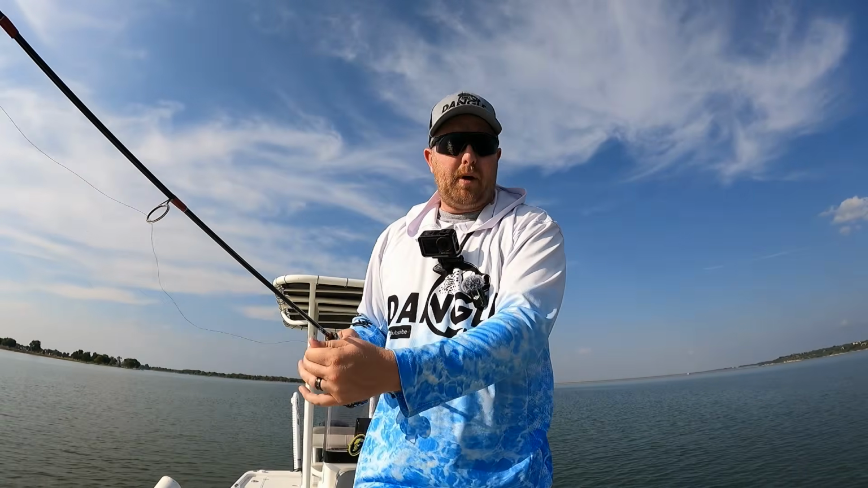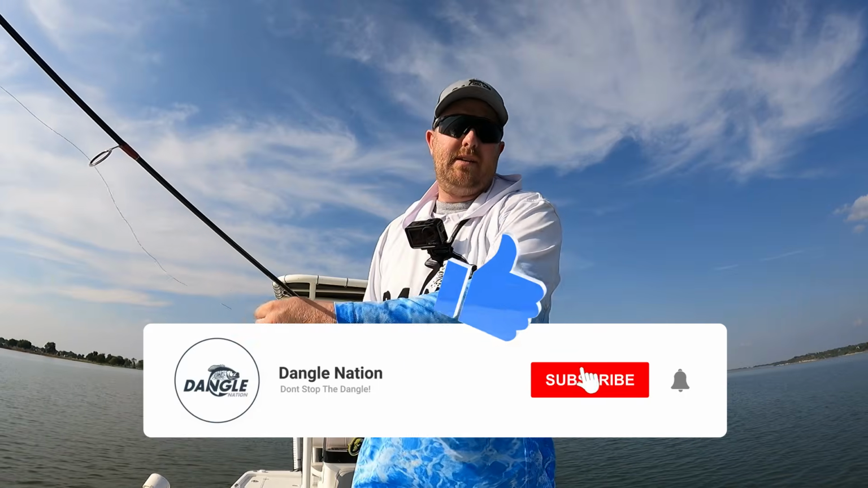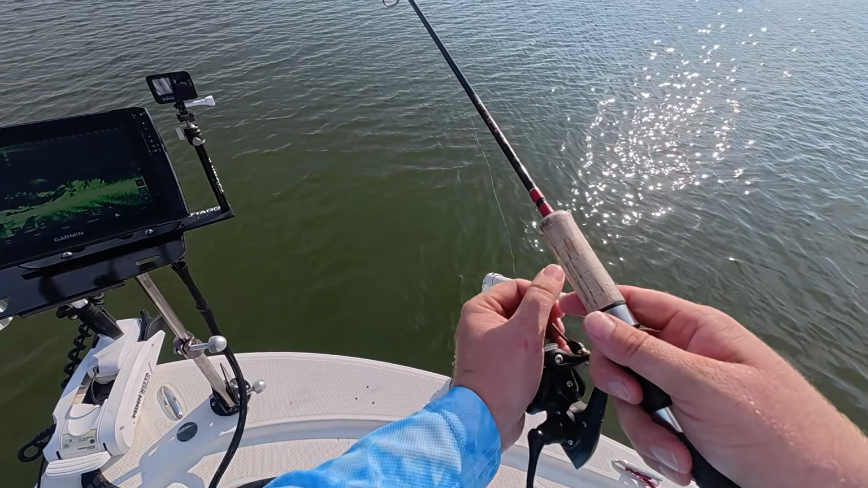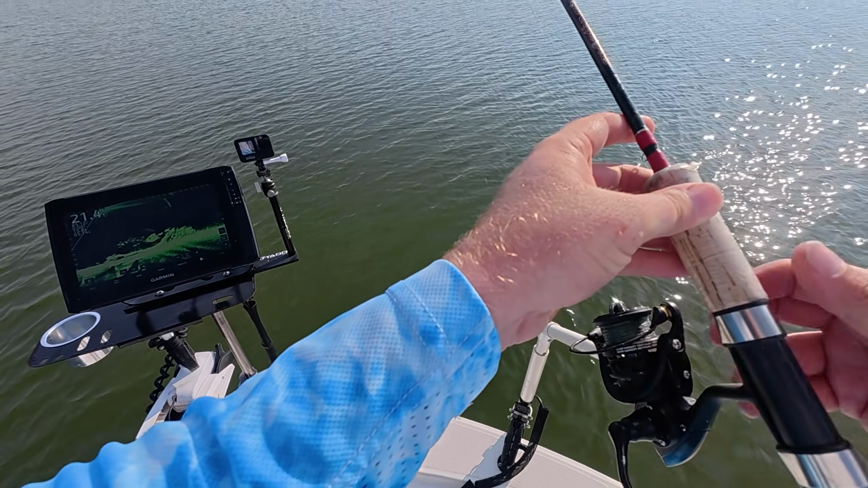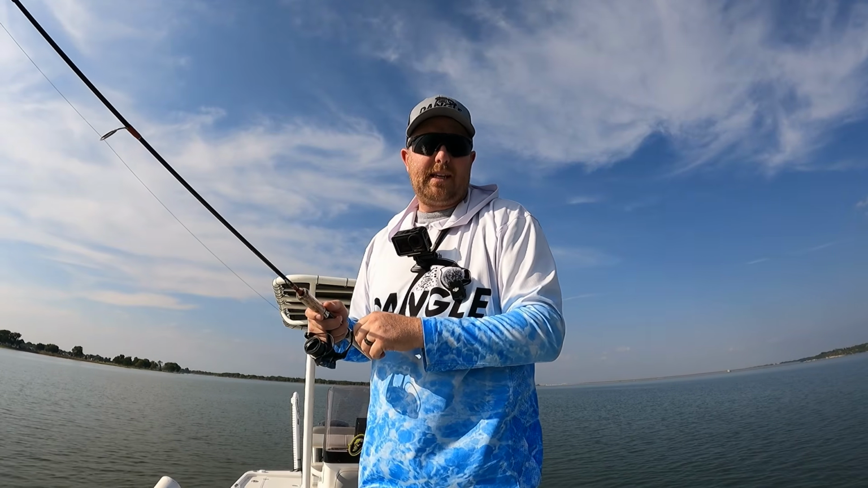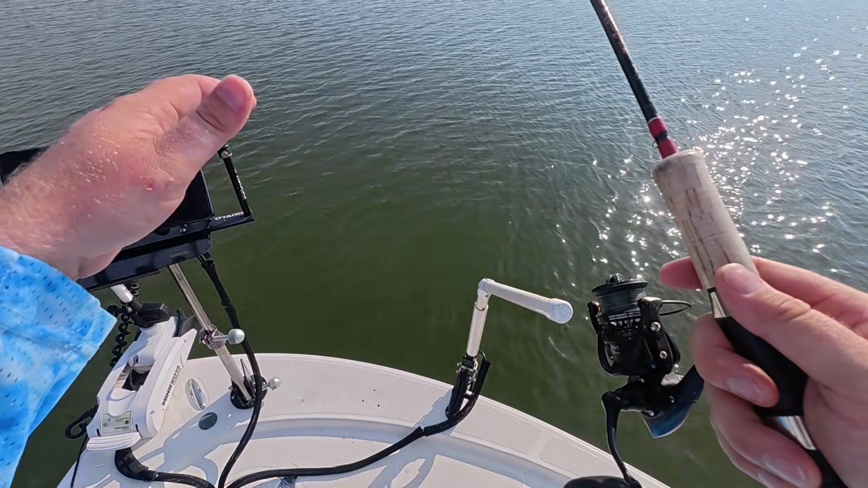Mobility, guys. If you're on a boat, if you're on the bank, it doesn't matter. Give yourself 5, 10, 15 minutes at a spot. If they ain't gonna bite, guys, you ain't gonna force a crappie to bite. If they're there and they're hungry, they're gonna hammer it. If they're there and they ain't hungry, they ain't gonna do nothing. So keep it moving, keep it pushing, keep looking at spots, keep looking for other fish to catch.